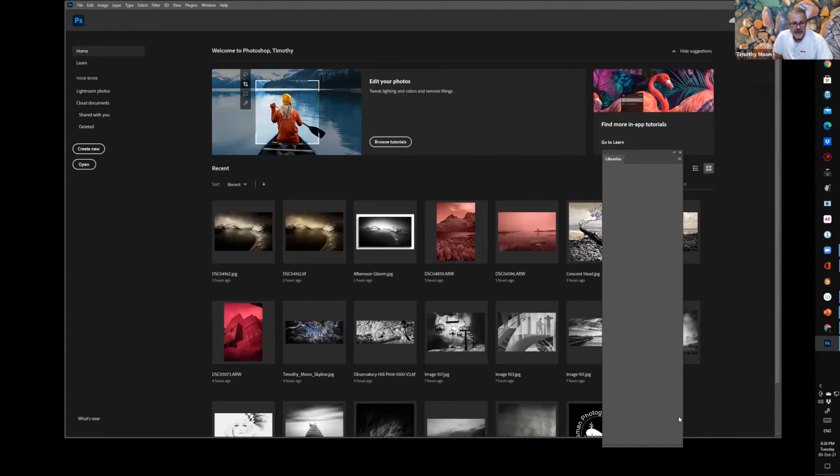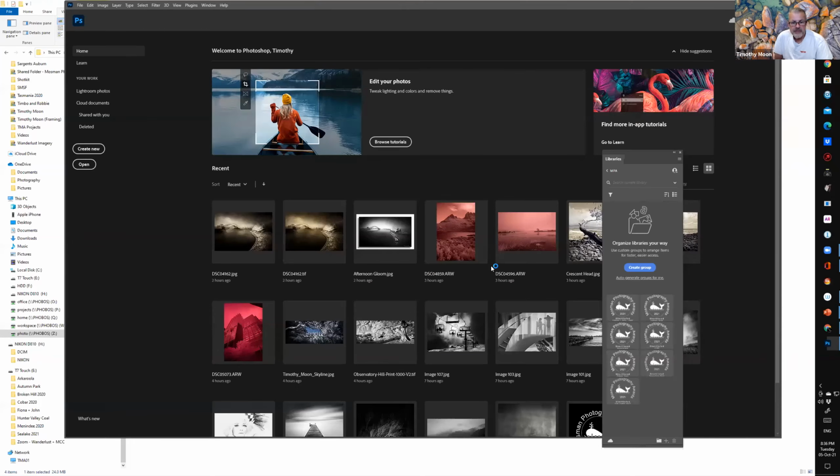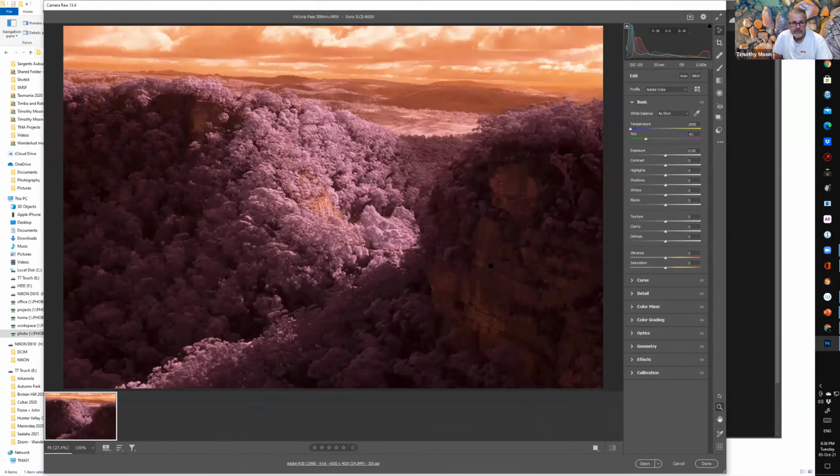Okay, so what do we need to open here? We need to go in here. We need to open Victoria Pass. All right, so you can all see a lovely pink and orange image. Yes? Yes. Okay.